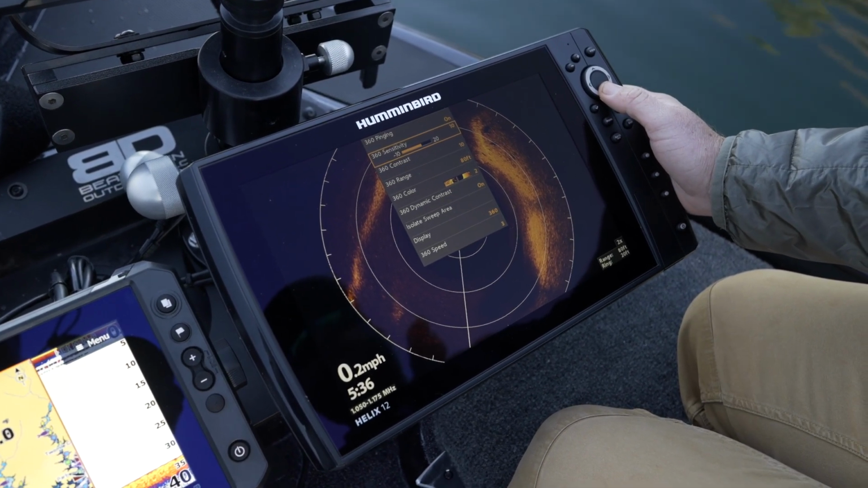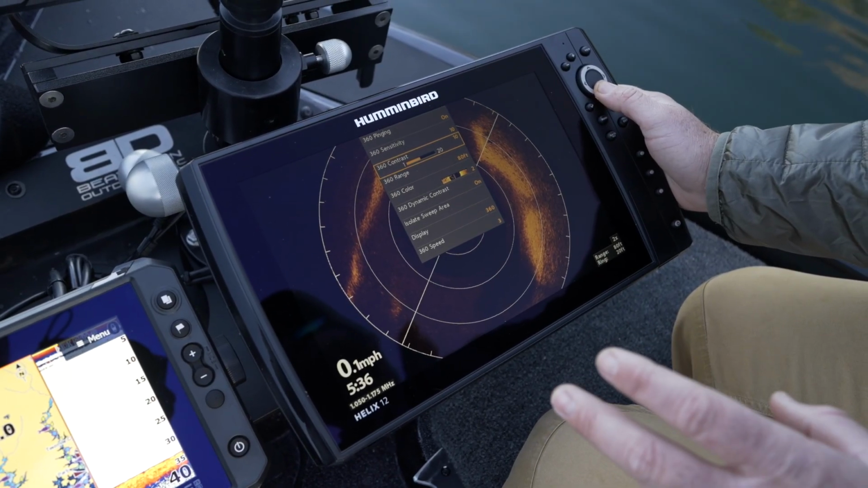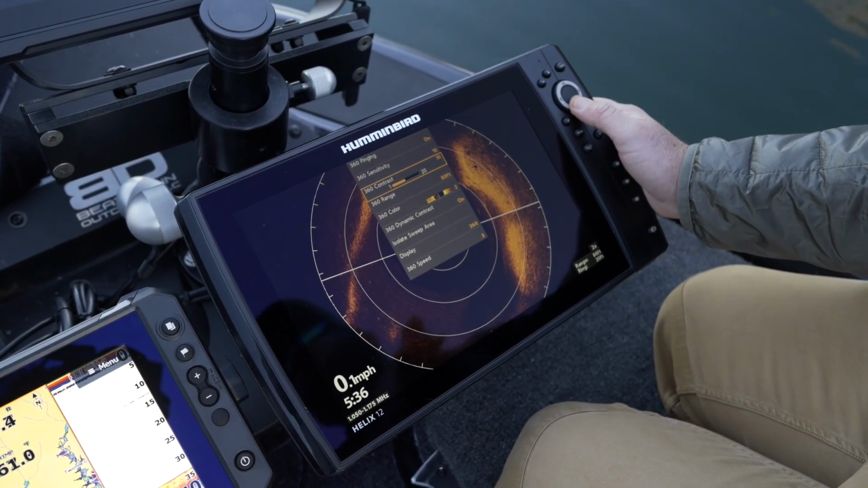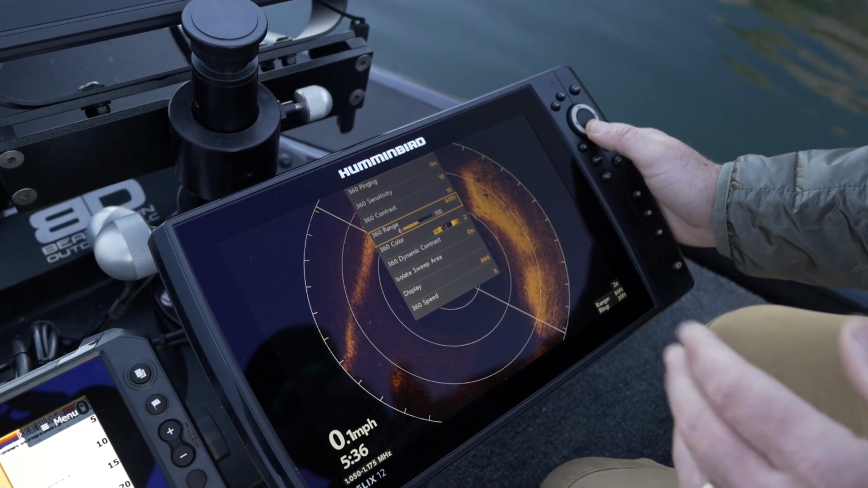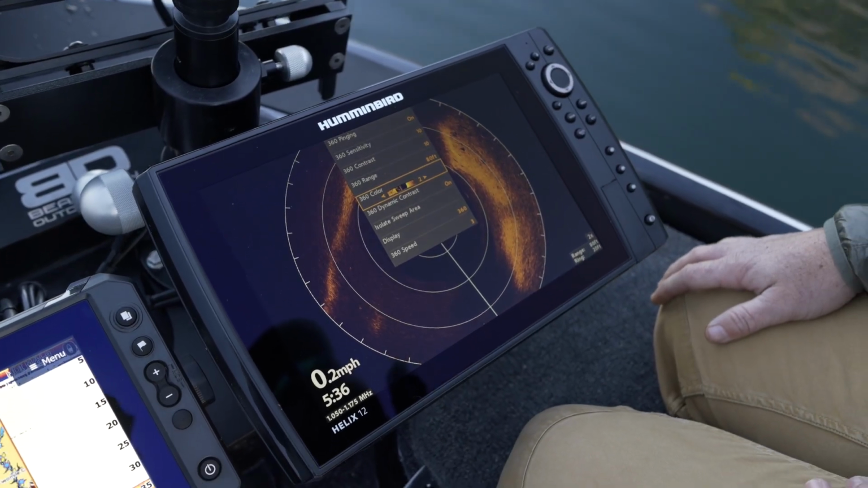My sensitivity is on 10, contrast is on 10. I'll mess with the contrast a little bit if I'm looking for fish and I'm trying to really fine tune this thing on something that's pretty clean, whether it be like a river ledge or something like that. Like I said, 80 foot, and that's how I set up my 360.